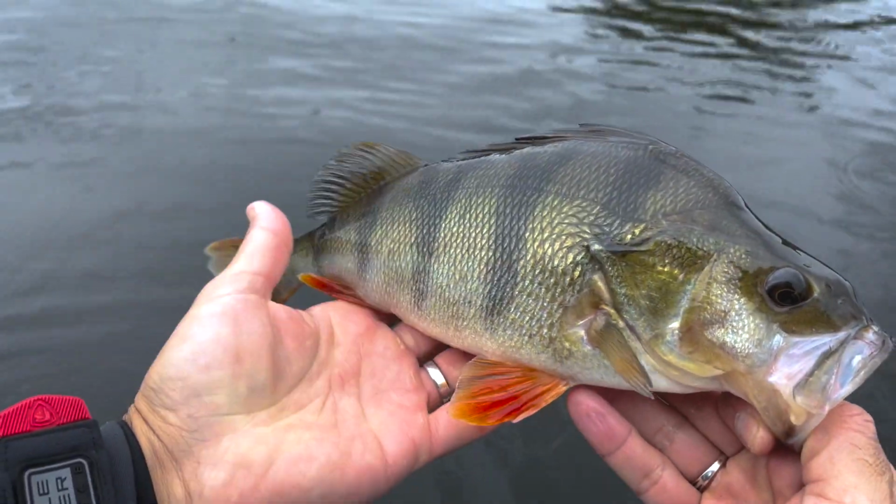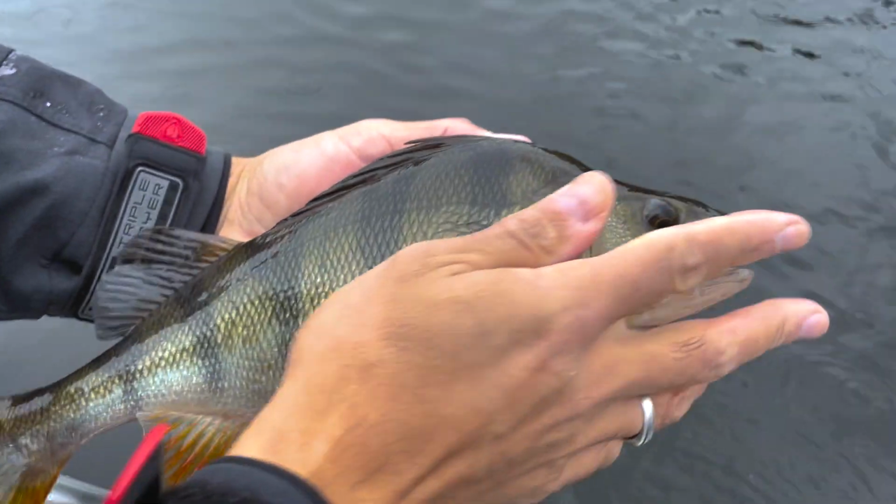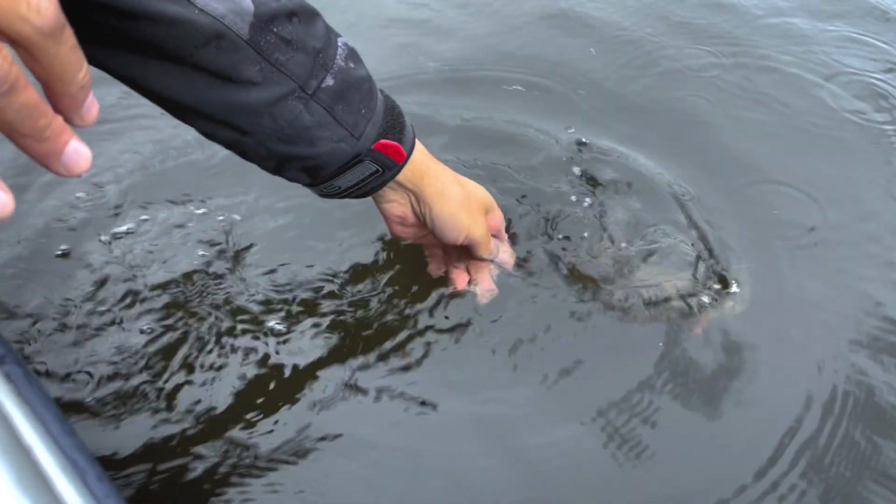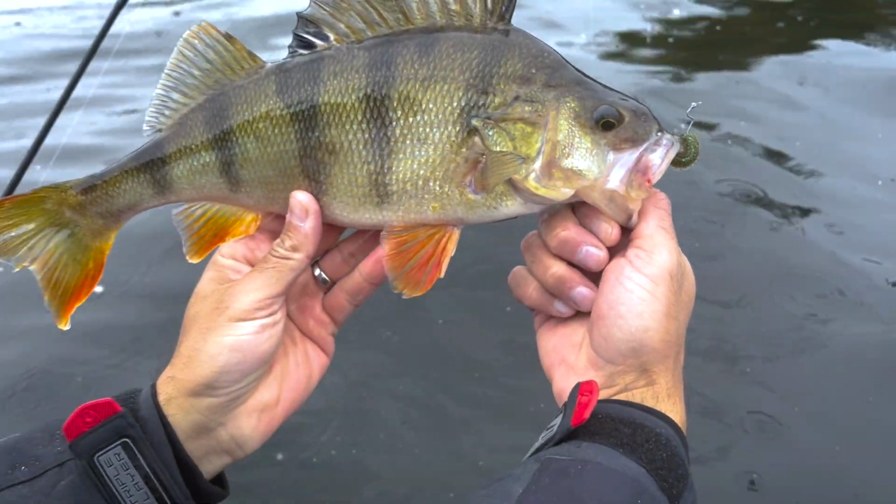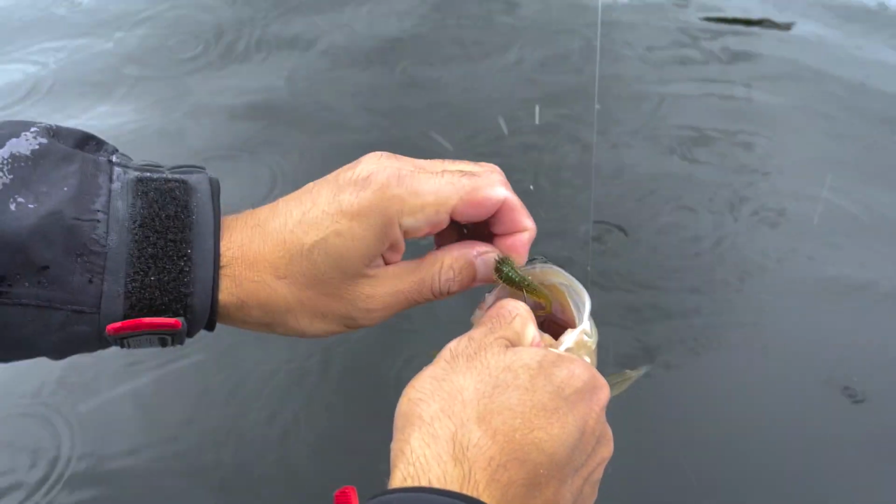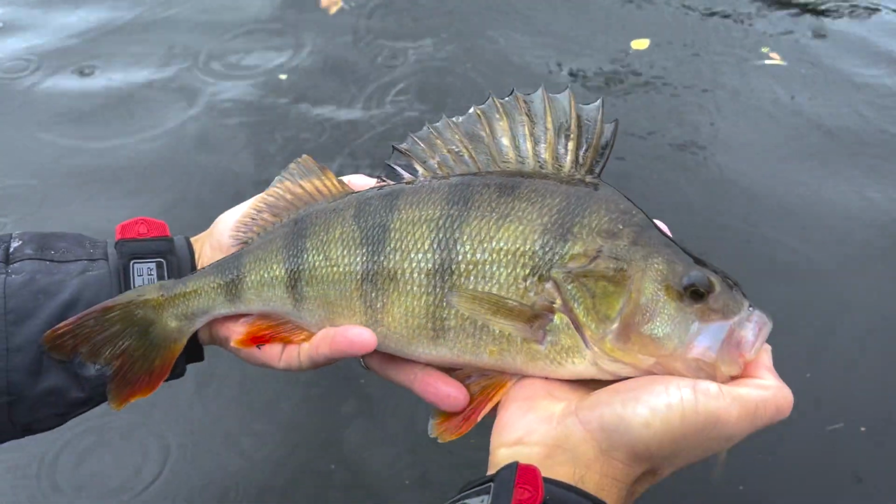Look at that. Look at the colours on that perch. Let's get him back. Amazing. Another one incoming. Look, right on the bottom. He's got a little leech on him. Look. Just hugging that bottom, hopping the bait very slowly, but look at that. What a minter.